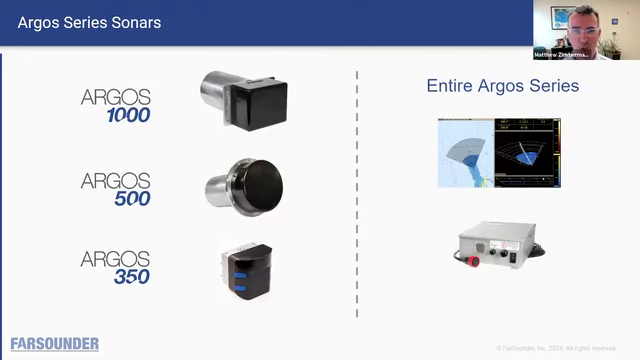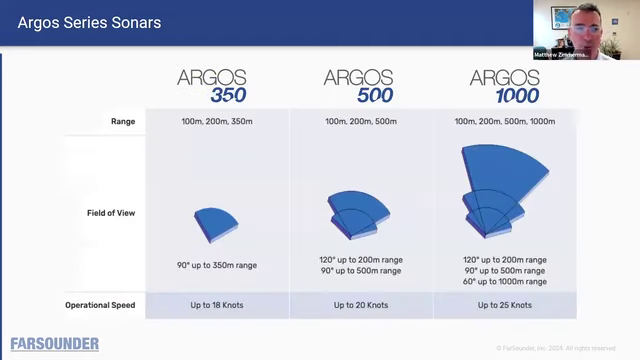FarSounder has 3 different product models: the Argos 1000, Argos 500, and Argos 350. They all have the same inboard equipment and the same software. We've cleverly named them based on their maximum detection ranges of 350 meters, 500 meters, and 1,000 meters ahead of the vessel. So that's more than 1,000 feet ahead, a little more than a quarter nautical mile, and a little more than a half nautical mile from our product range.